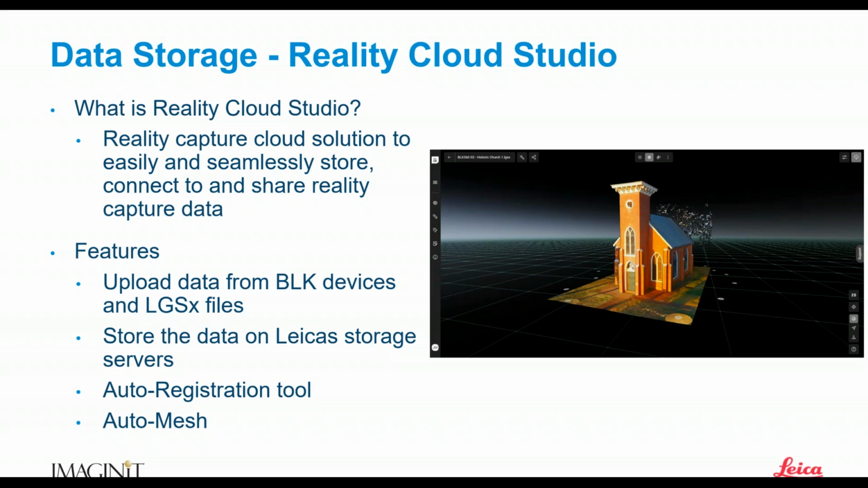So Reality Cloud Studio is a very powerful tool. It really solves a lot of users' point cloud and storage issues because they're trying to send these files all around.